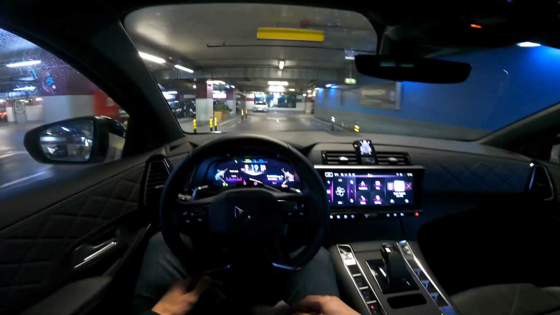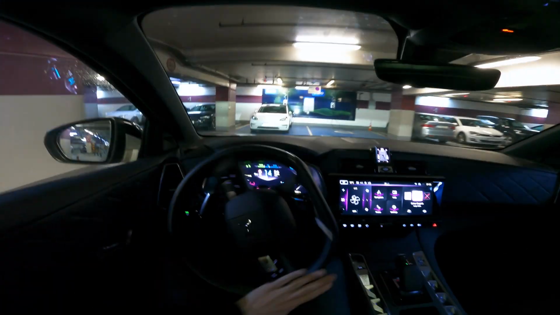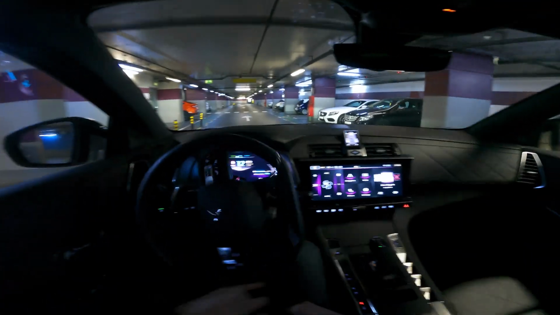Now you can see there's a charging station here, but I really don't need one. There's a Tesla charging here, Model 3 Standard Range Plus. I have a Long Range.